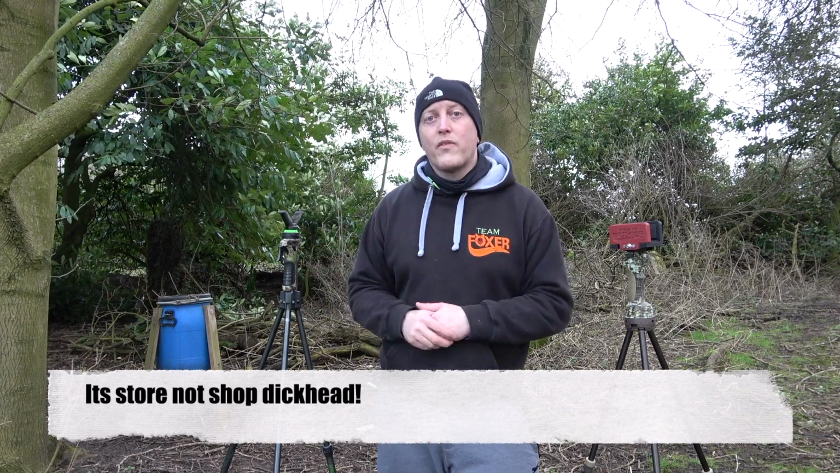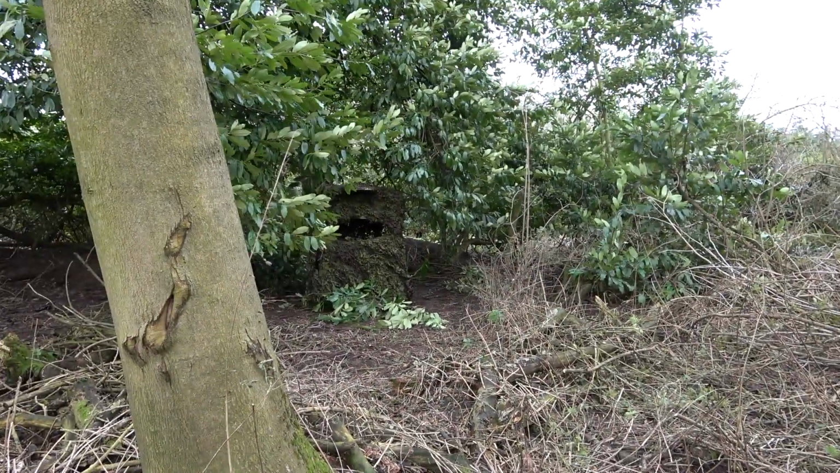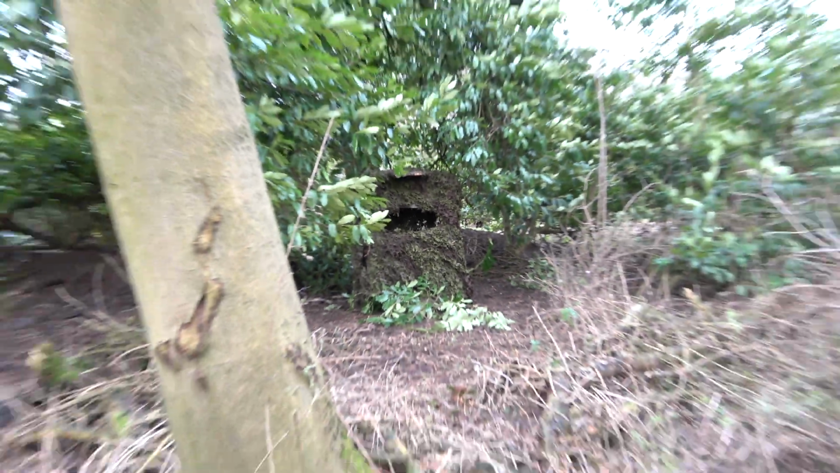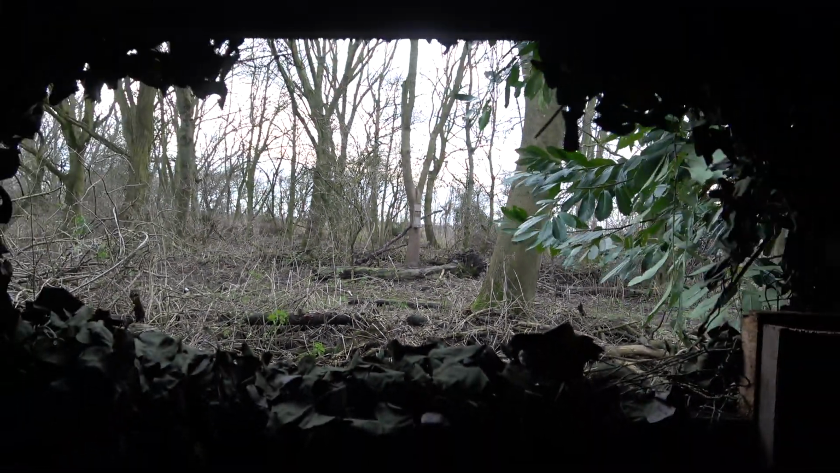Before we crack on with the foxing action, I've been spending a little bit of time in the woods today prepping my next squirrel hide. The farmer has kindly donated a potato box and cut a slat in it for me, and I've just covered it in camo netting and positioned it a good distance from the feeder, and I'm hoping to be back here filming the squirrels within the next week or two, so hopefully you can catch that video fairly soon.